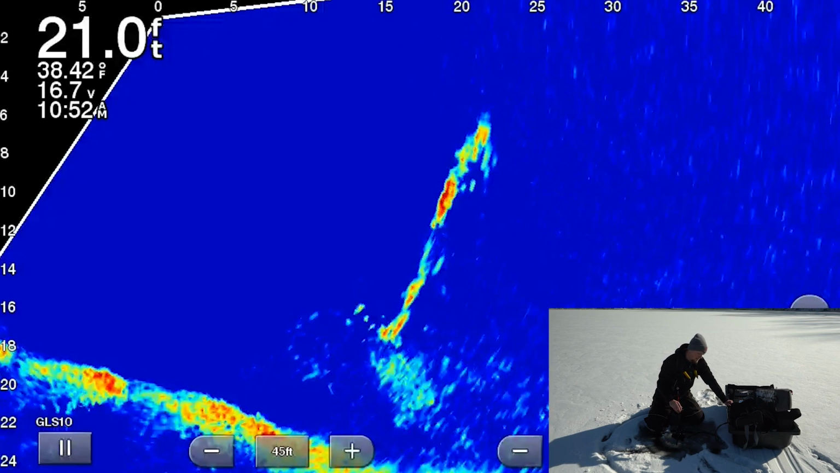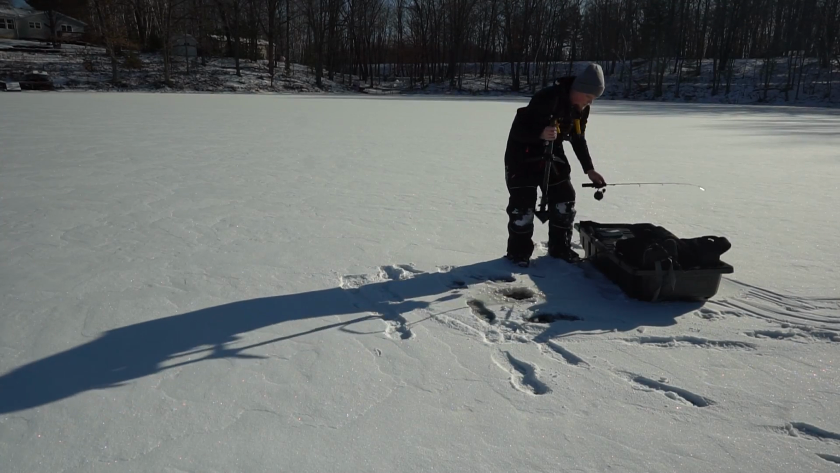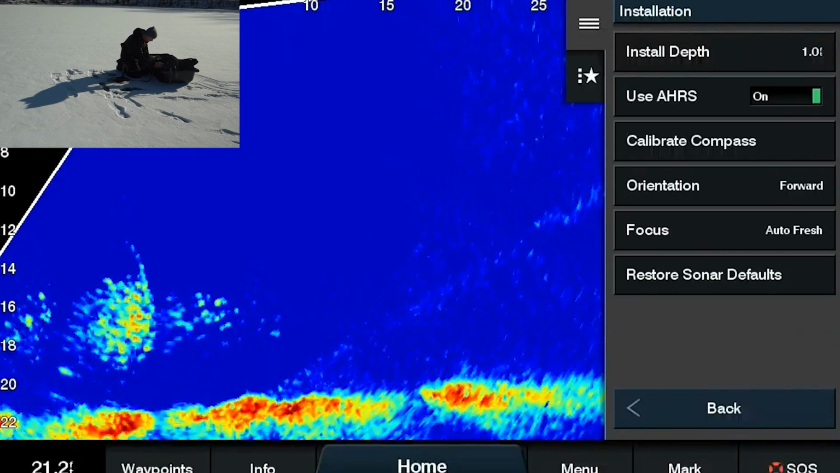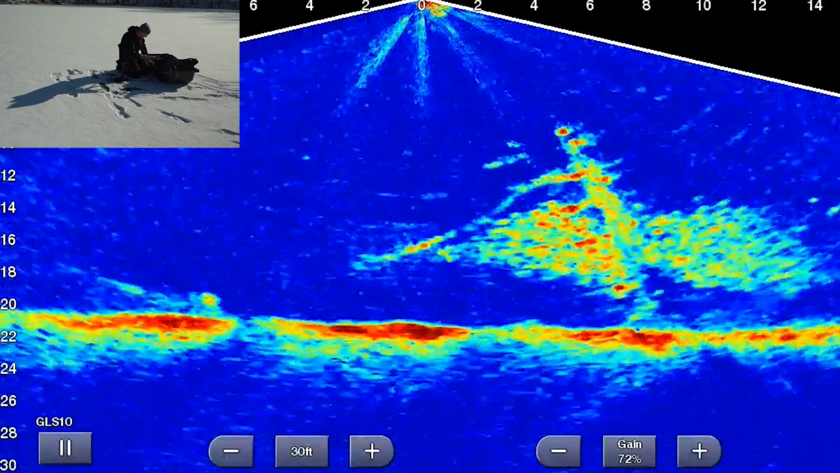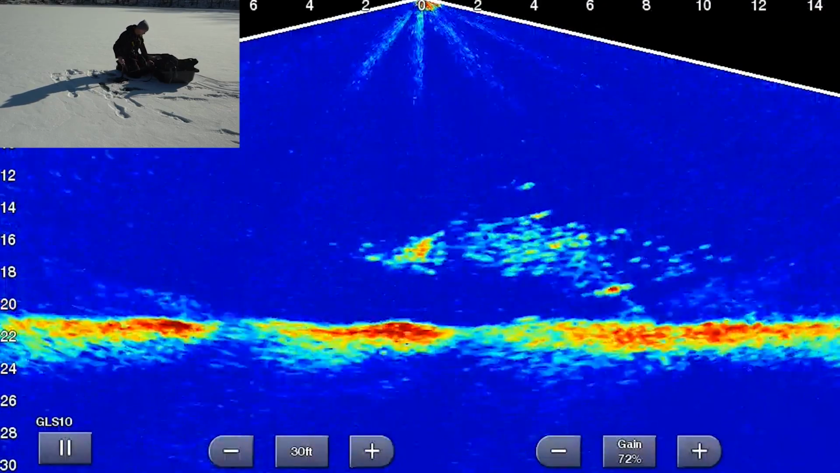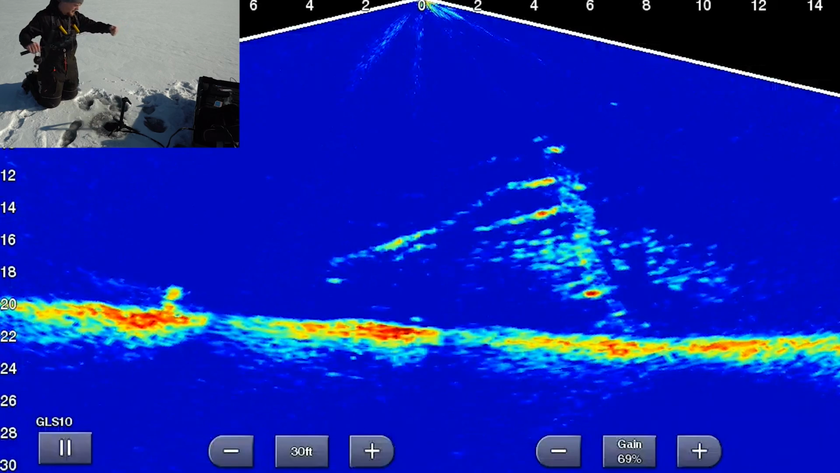Hopefully decent sized crappies. I think I'm right where I wanna be. I'm kind of looking at the unit. Let's see if we are where we want to be. If we go to menu, sonar setup, installation, orientation, we can put this into down. We're gonna get a good view of that tree. So you can see that is a very large tree right there, and we're practically right on top of it. Let's see if anybody's home.